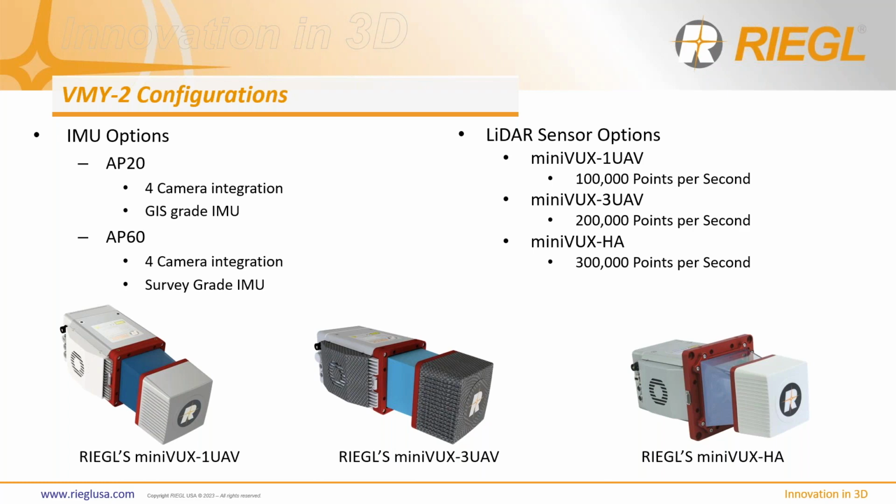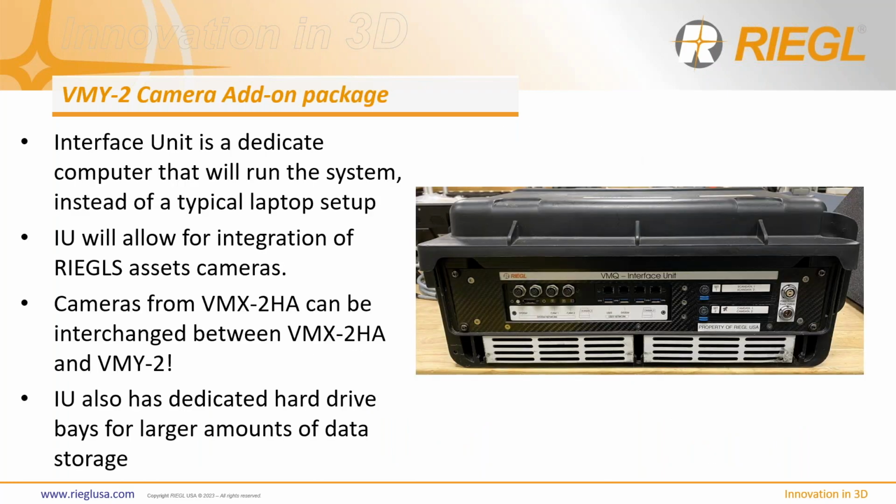So it's a high grade survey IMU. If you were to do a configuration, for example, with the VMY-2 with the Mini HAs and the AP60, you're getting 600,000 points a second due to the dual head system. A high grade IMU like that can really help do survey work at a very, very good fast pace for a very small system.